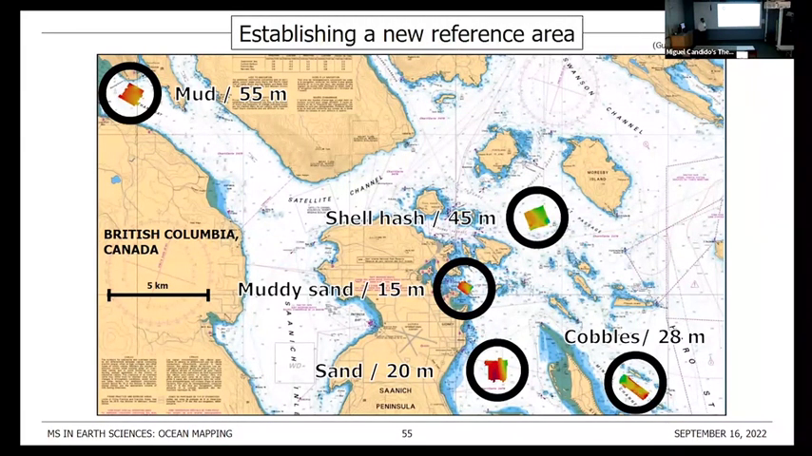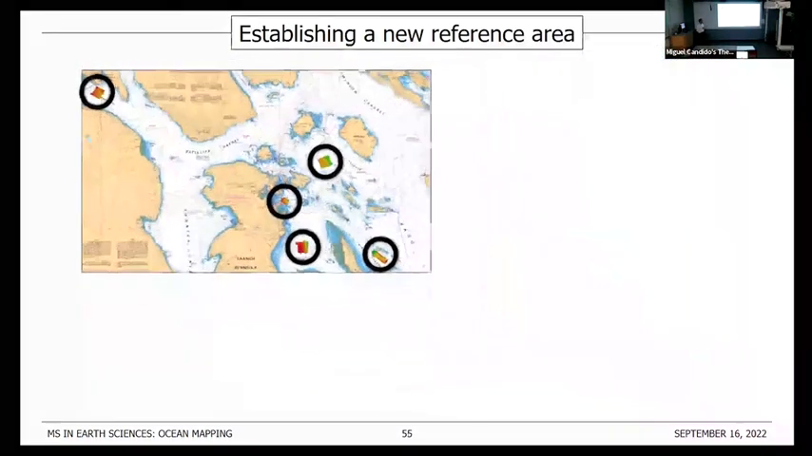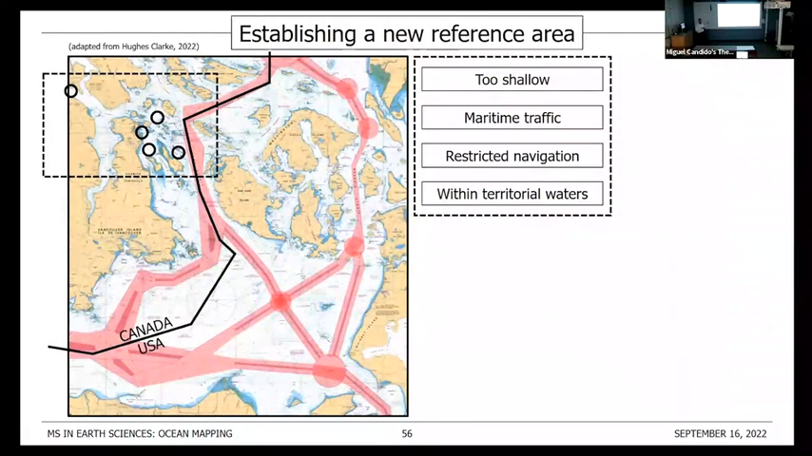Guimarães established these 5 reference areas, and they are great. However, especially when considering a large research vessel, I would say that they are in shallow locations. They are in locations that are surrounded by heavy ferry and recreational traffic. And also, we have limited room for maneuvering. On top of all of that, they are in Canadian territorial waters. So if you want a national asset from another country to use those areas, you cannot do that, at least not without a significant amount of bureaucracy.